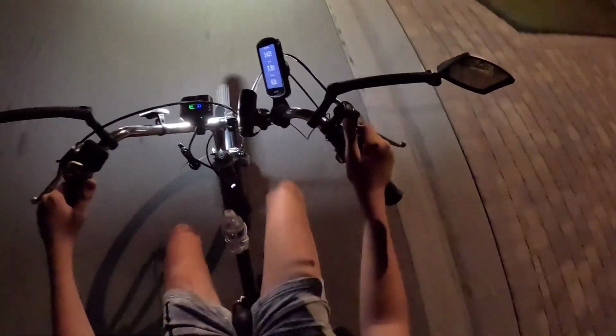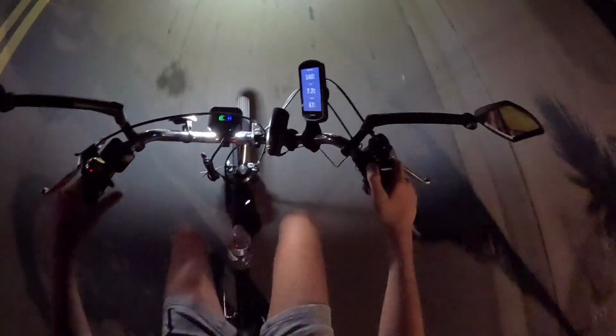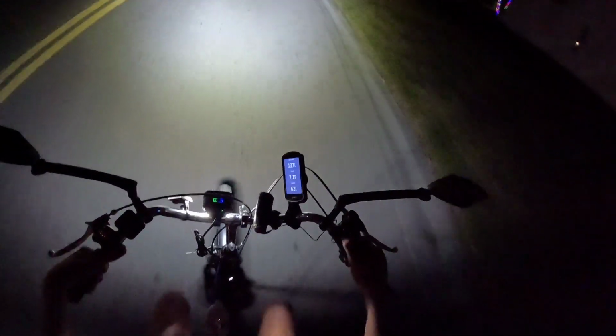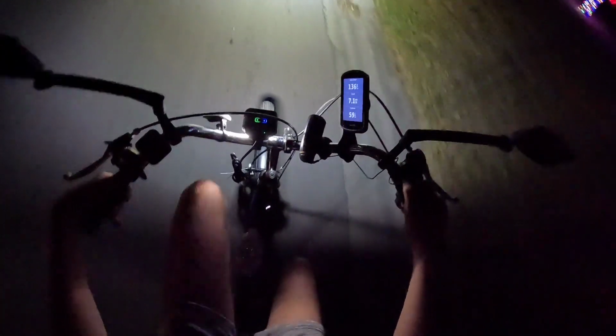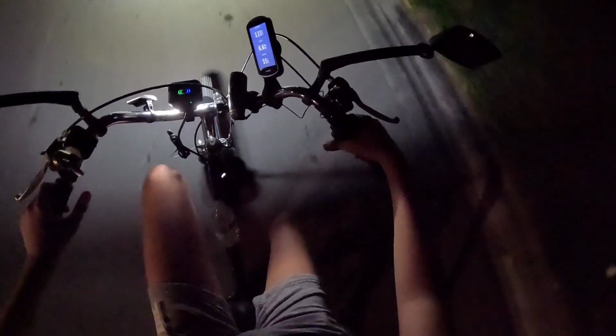Ring the bell. Okay. Road reflector. The shocks that I get from it, not great. Okay, I'm in second gear. That's the lowest I can go.